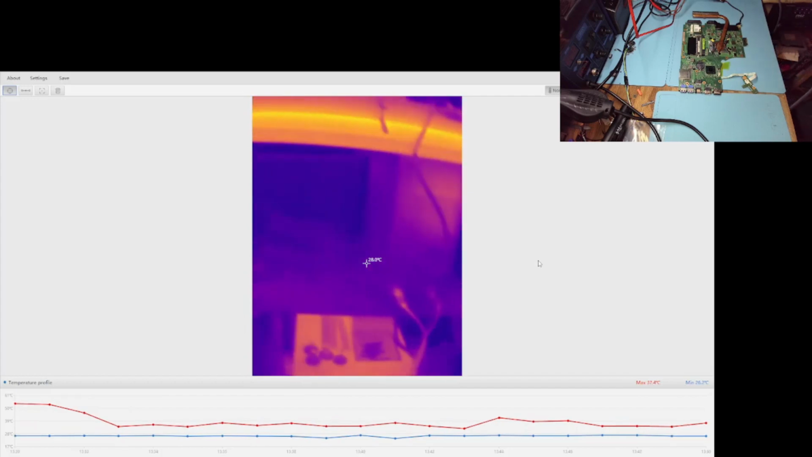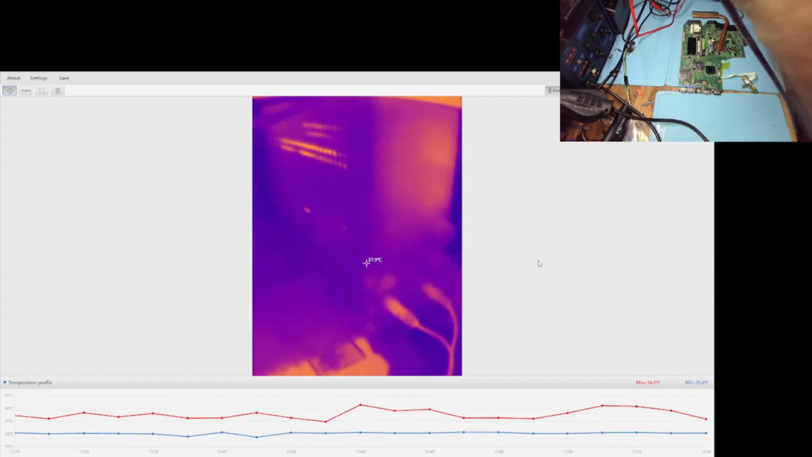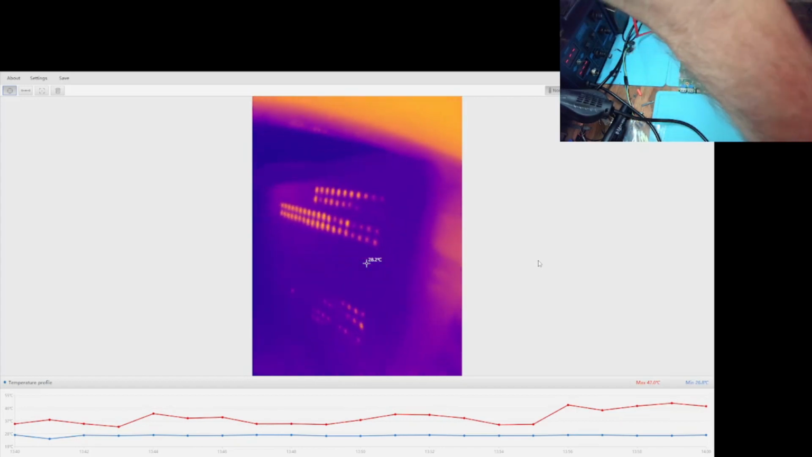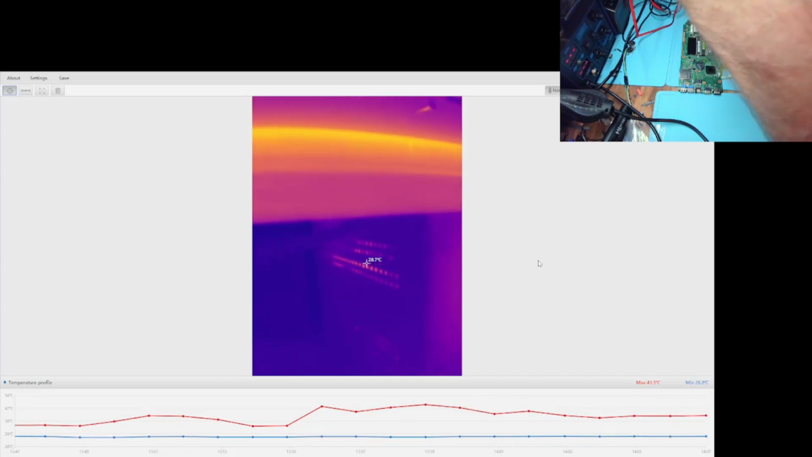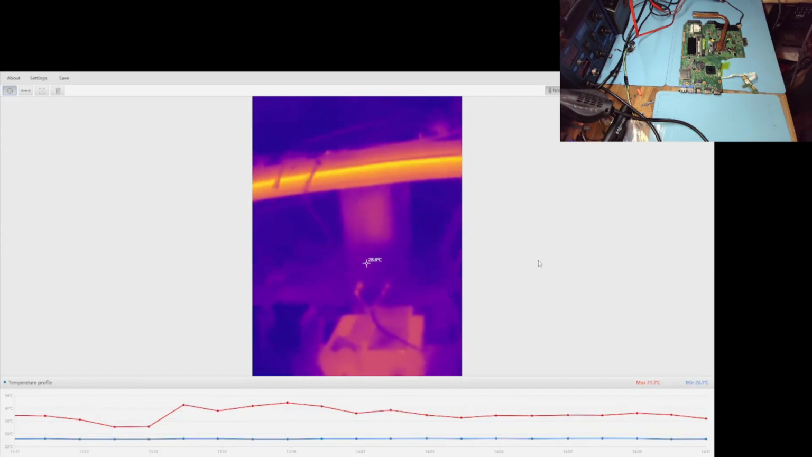It depends, I'm not sure on what exactly, but now we can see the device from the outside. This is a power supply, right? And we can see that there's heat inside, right, going out to about 30 degrees Celsius.